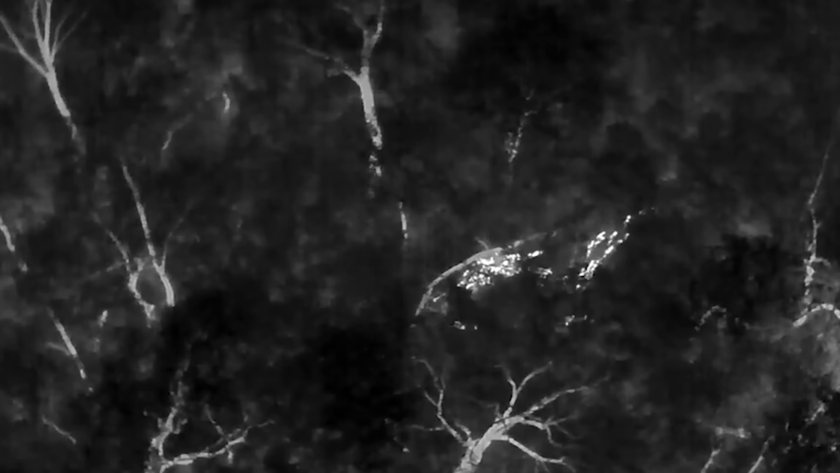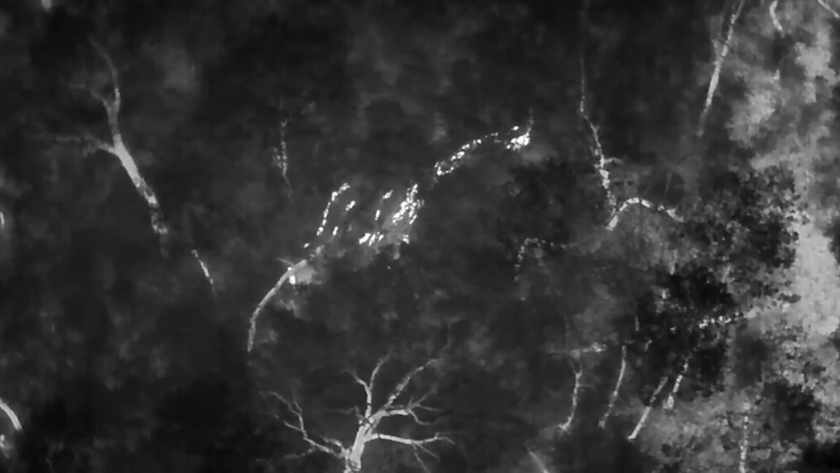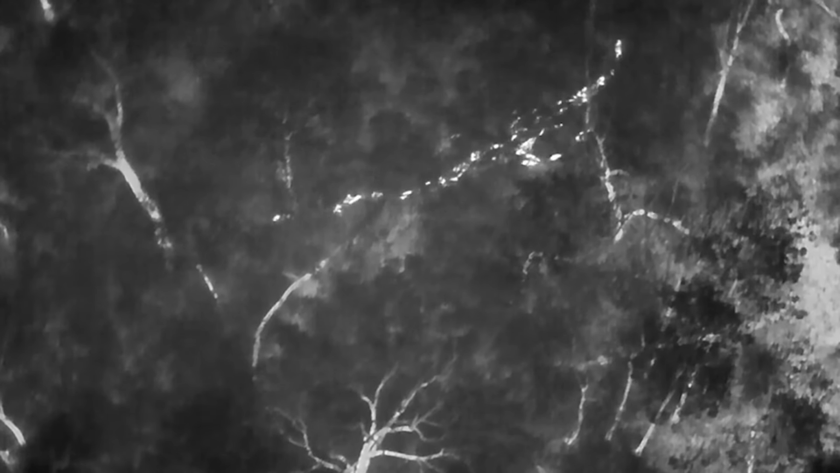Watch the leaked clip closely, and you can see it unfold almost in real time. A sounder of hogs, dozens of glowing shapes, moving across a black cornfield, completely unaware they're being tracked from 300 feet up. The operator calls out numbers, direction, distance, and within minutes, the group is gone. Removed by hunters the hogs never even heard coming. It's not a drone strike in the way the phrase makes you picture it. It's something quieter and honestly more unsettling, a coordinated silent hunt where the prey never gets a single warning sign.